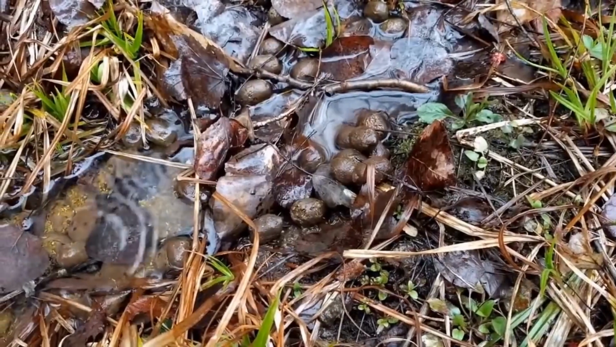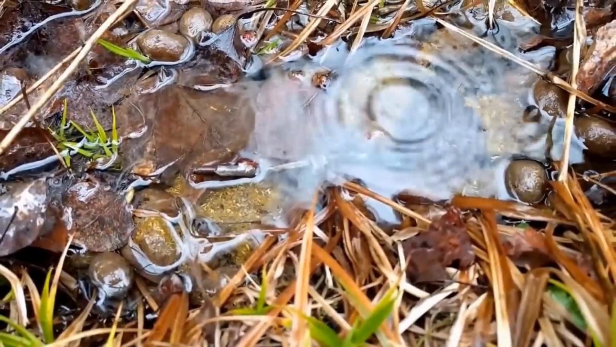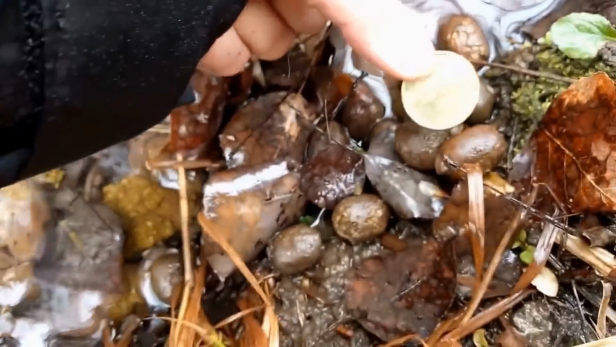And moose poop is another sign of their presence, obviously. It's very fibrous in nature because they are chewing on the twigs, especially in the winter time. As you can see, the stool itself is about the size of a Canadian loonie.